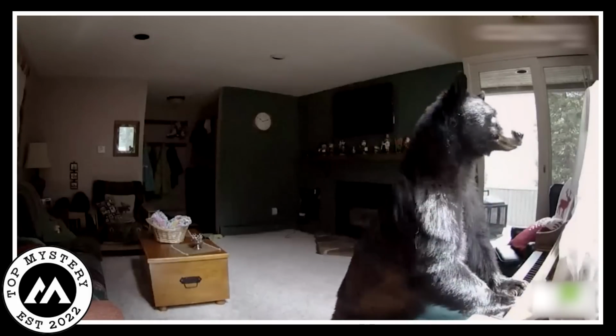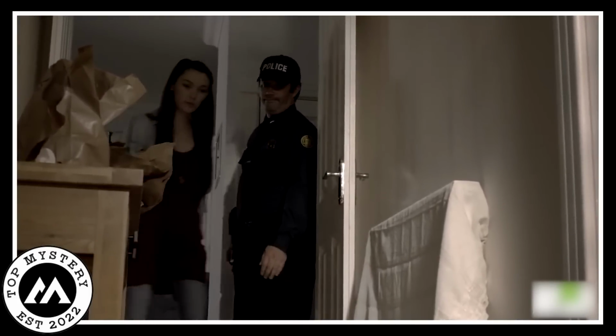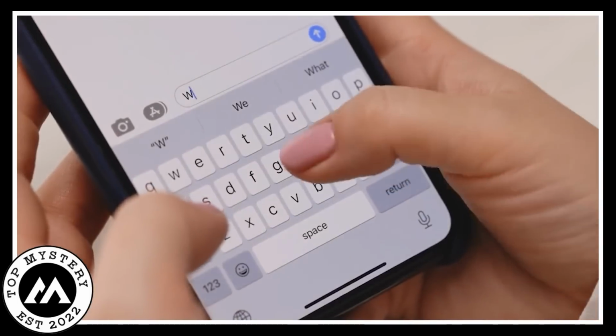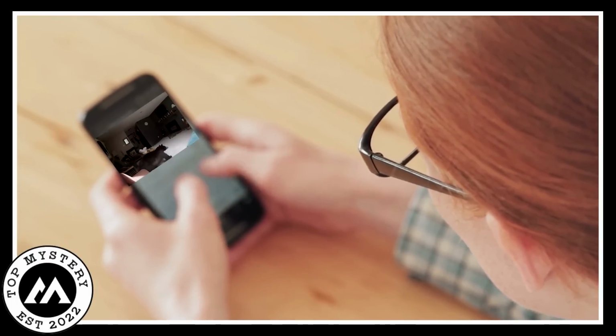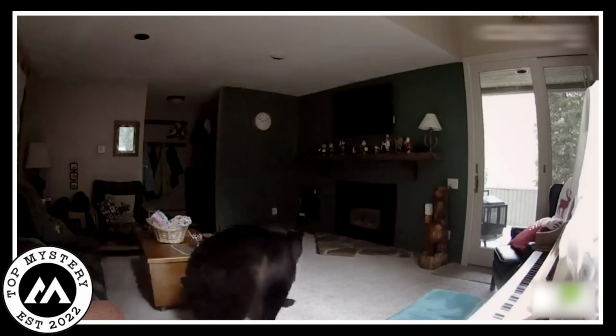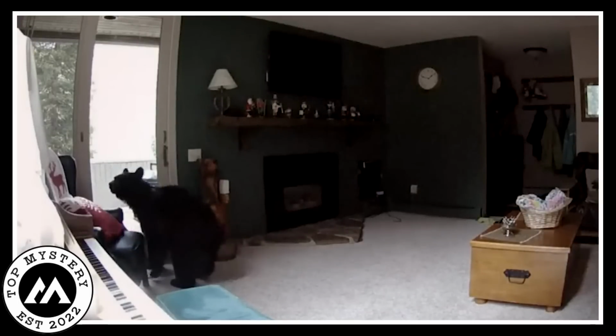In a spooky encounter caught on camera, a young woman in her 20s found herself watching over her parents' house. While she was at work, her phone rang with missed calls from her worried mother and a puzzling text message. What seemed like a regular message took a chilling turn as she played the attached video. Out of nowhere, a massive black bear appeared in the serene living room, a presence both strange and terrifying.